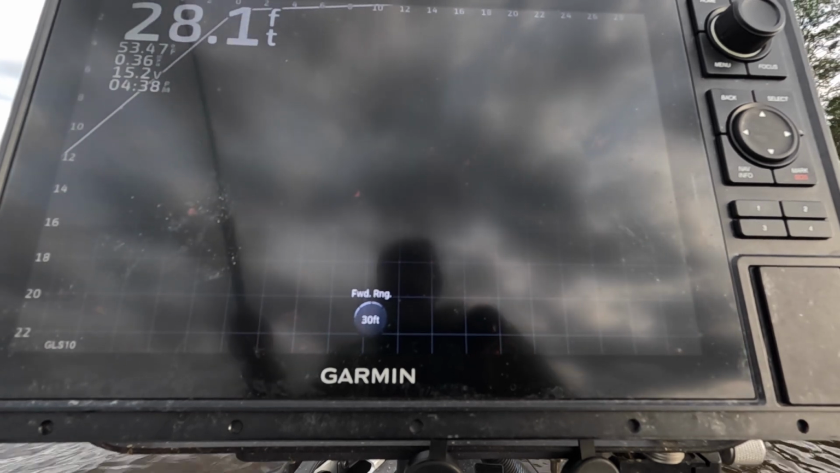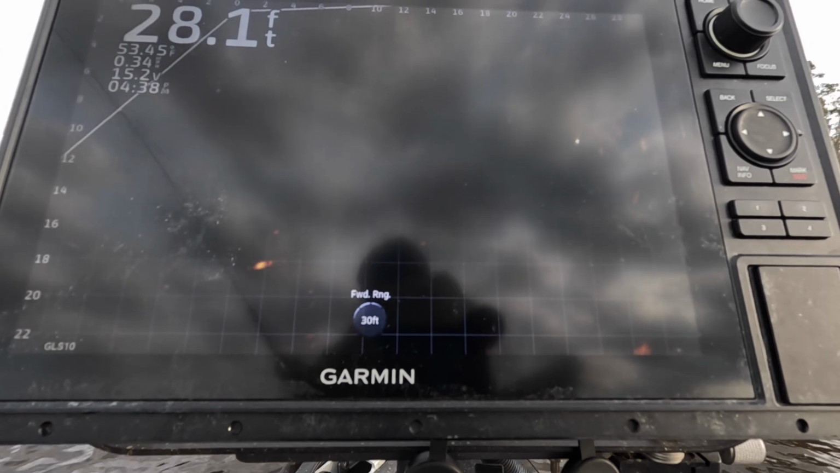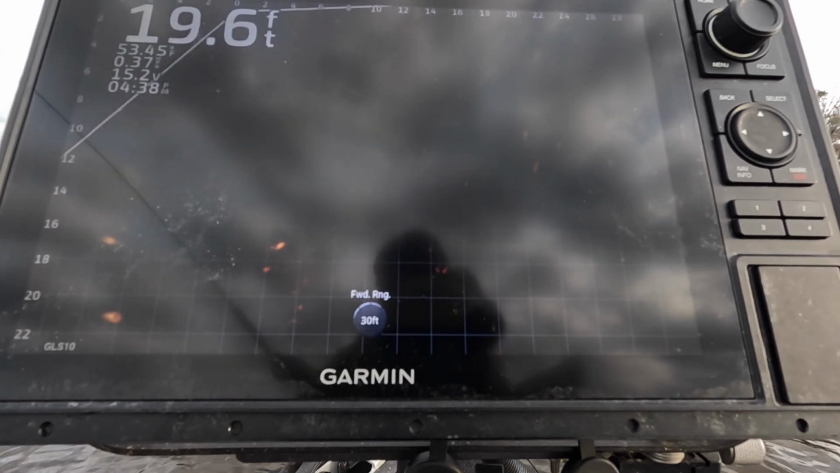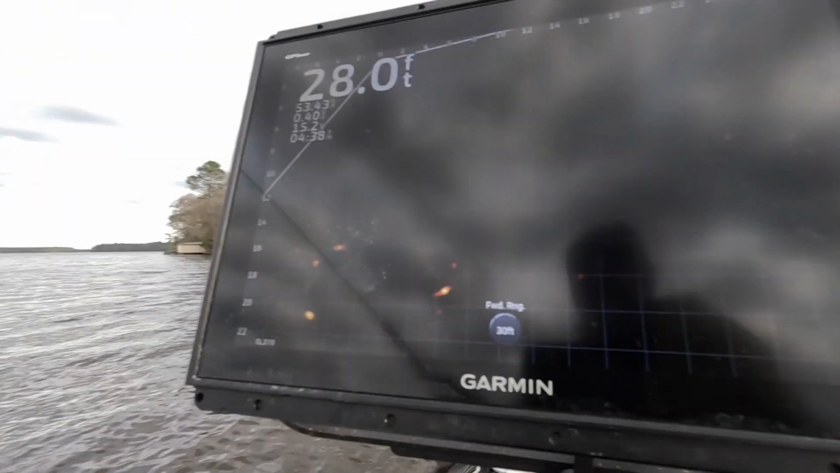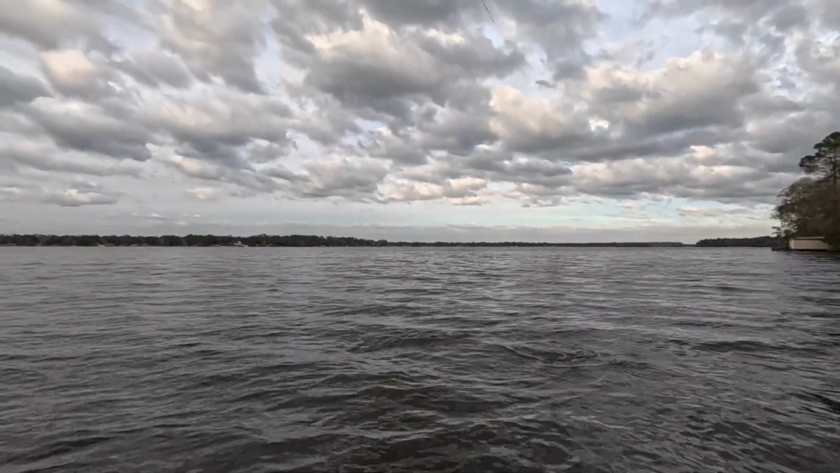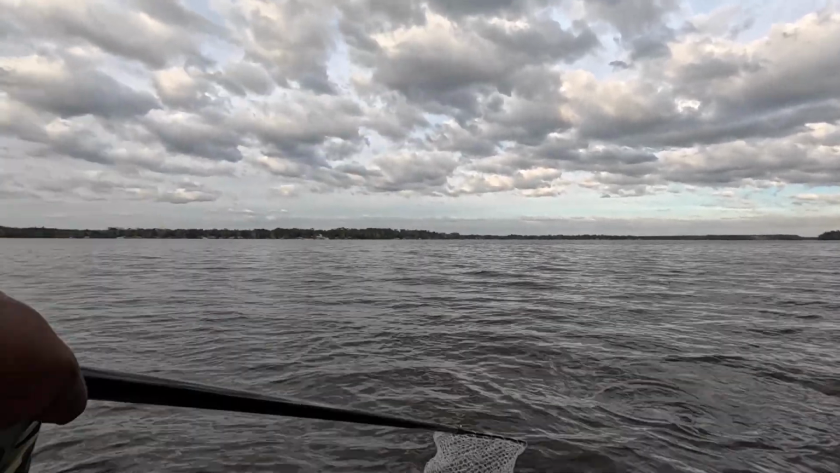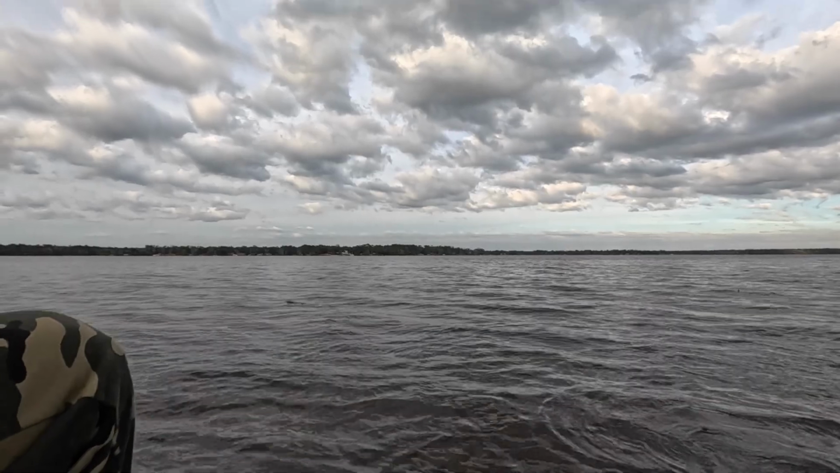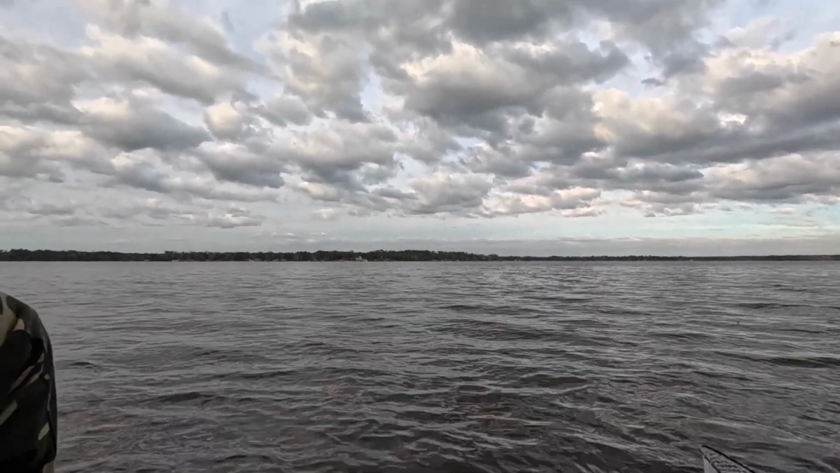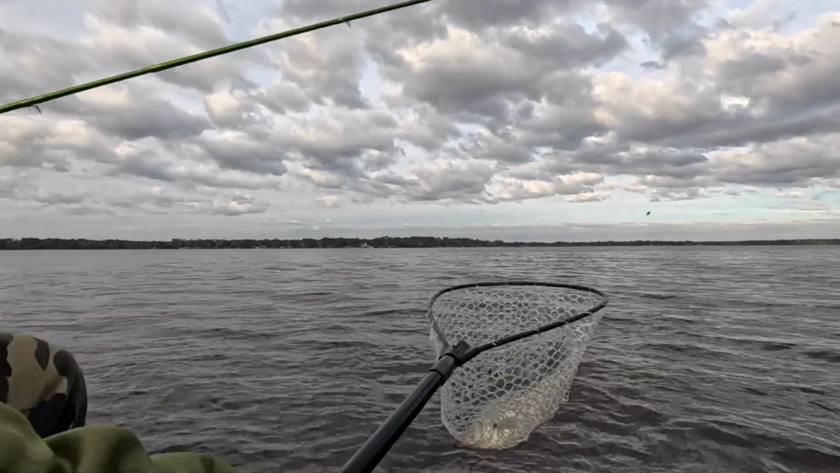Bingo. Got one. It's gonna be a nice one, folks. That fish is gonna be a nice fish. Oh, please don't lose this one. I want you guys to see him topside. You need to see this fish topside. This might be a mount.